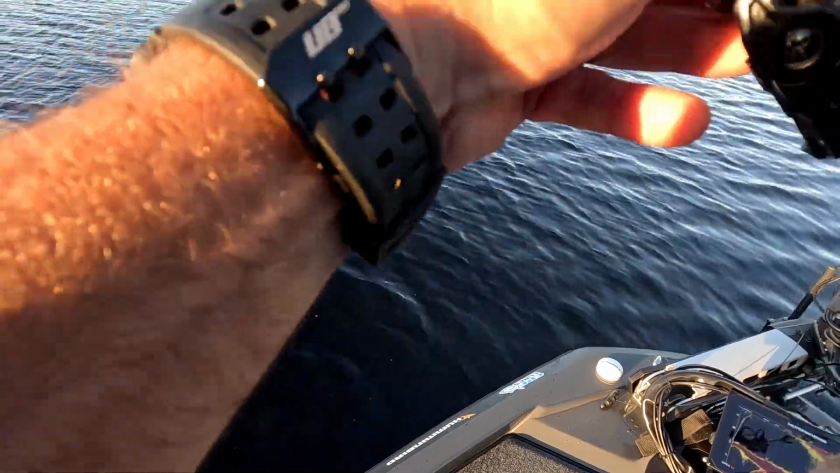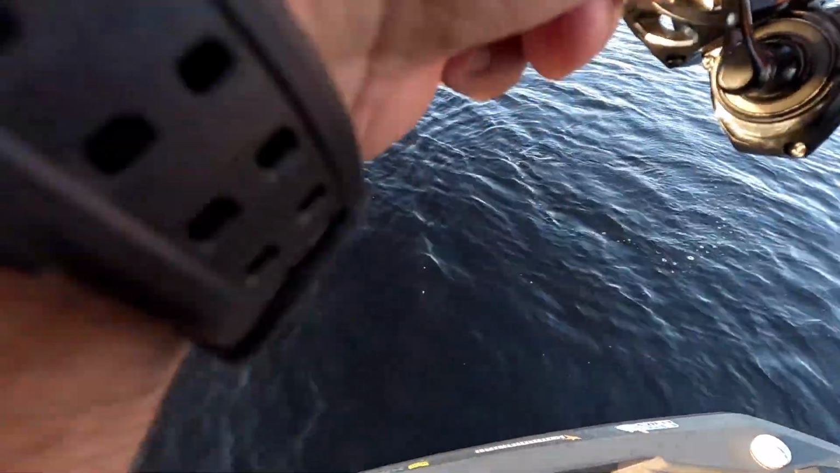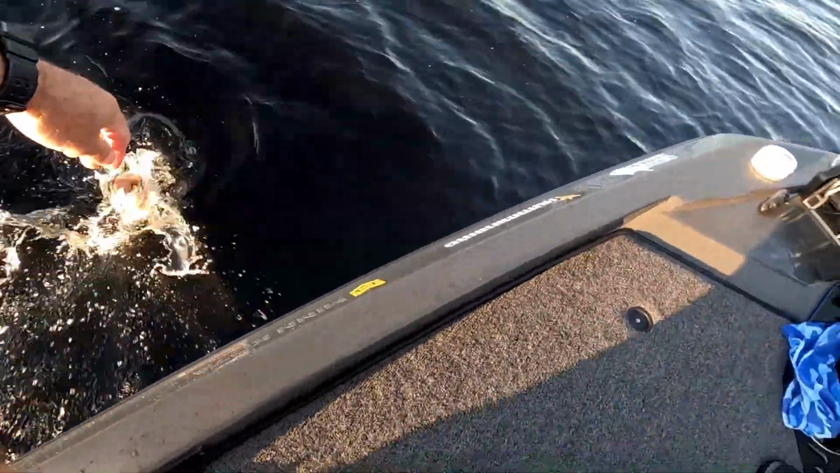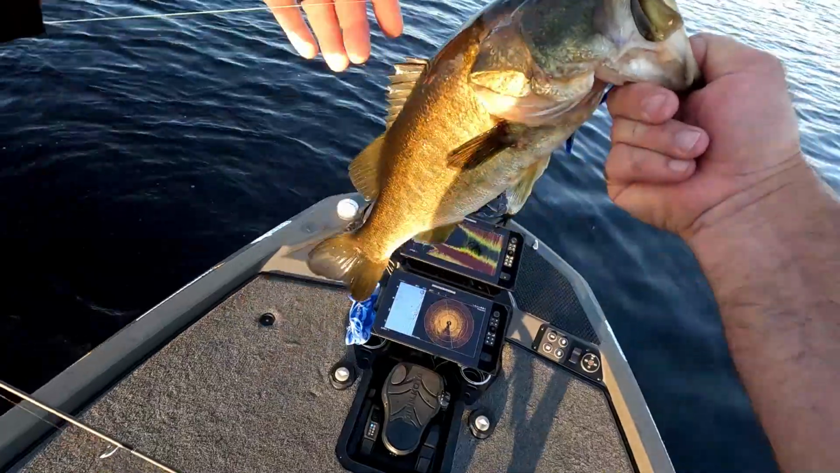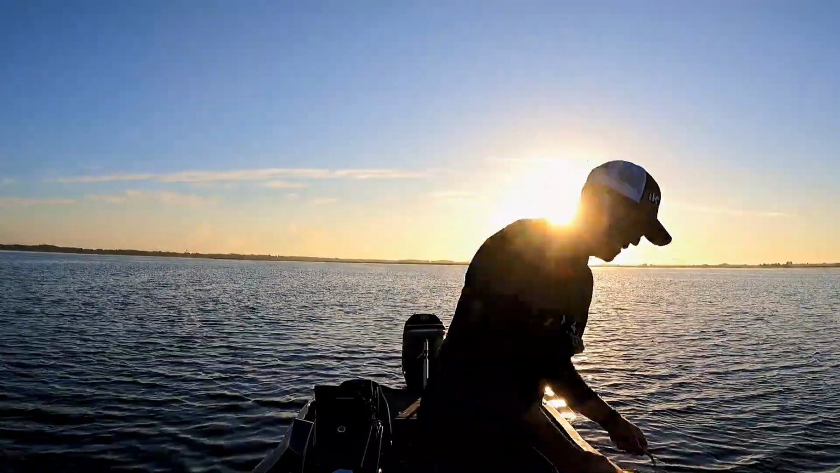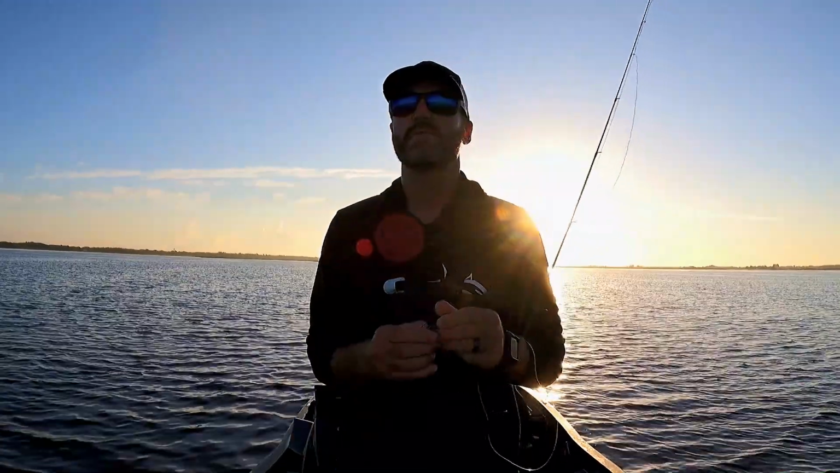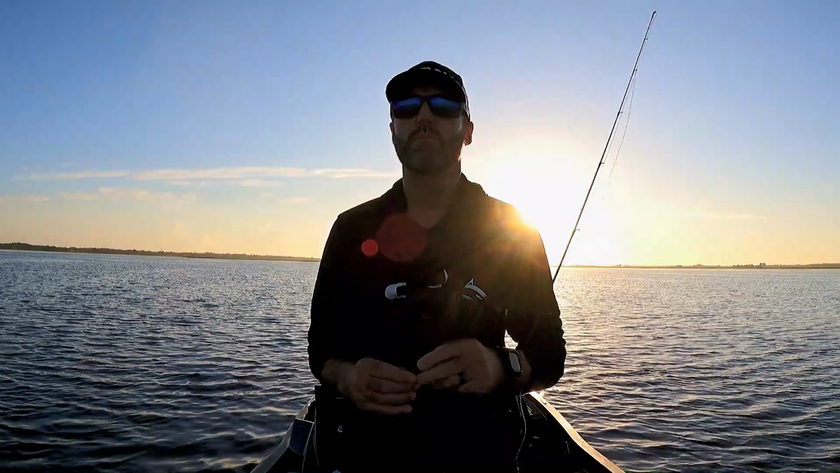He's okay. Not a giant. Not a bad one. Probably 2.5. This floating plastic, our PMR, which is not a Laztec, I'll be able to use this one worm probably all day long.